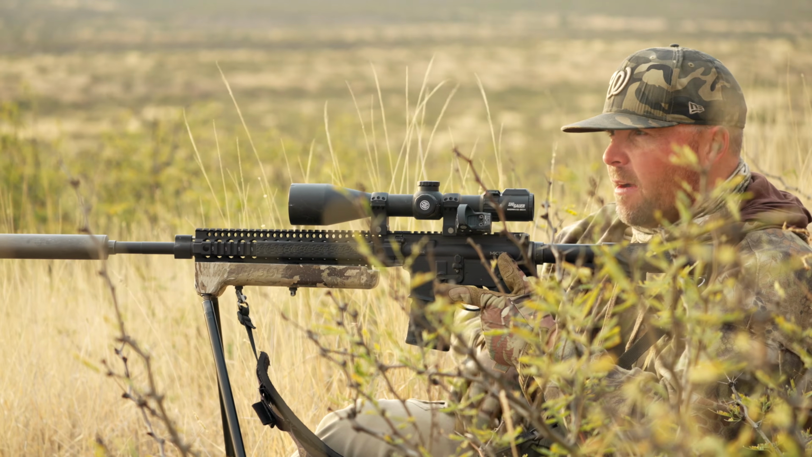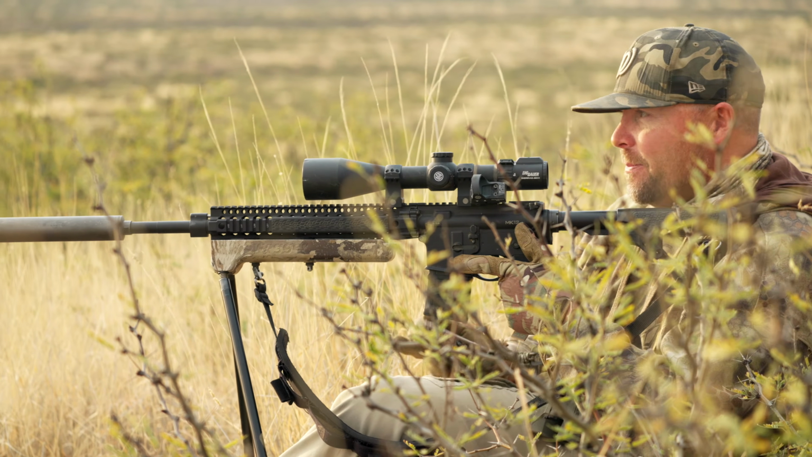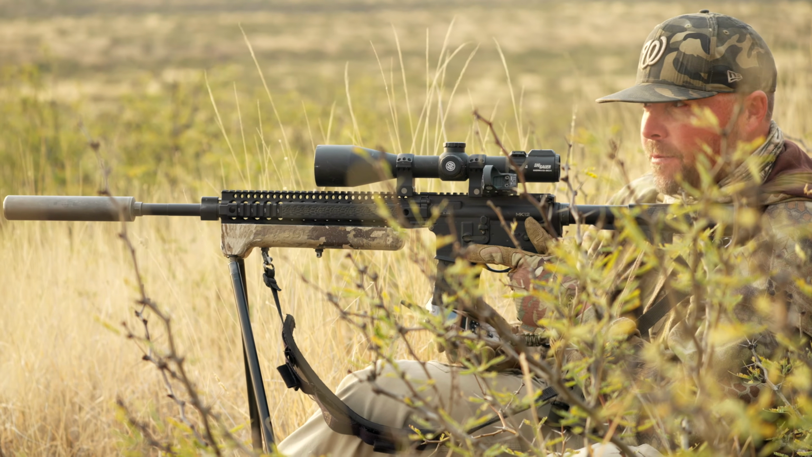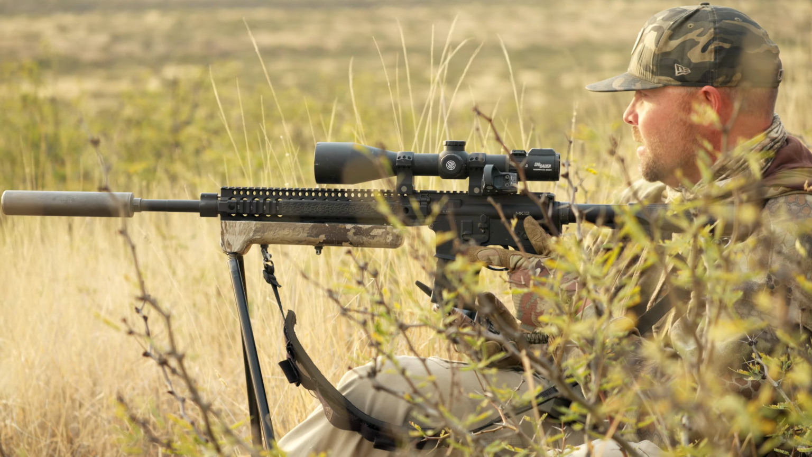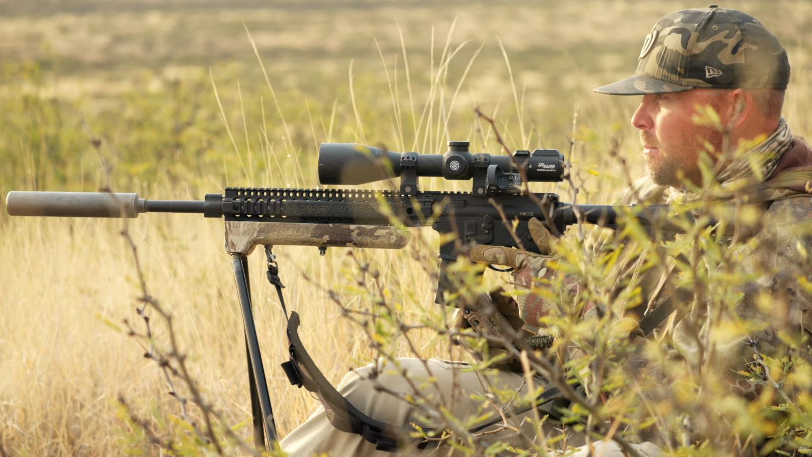Well, it's our 3rd morning here in Arizona. We're on our 2nd stand. We're scrambling, panicking a little bit. We've been here for 2 full days and killed 3 coyotes and a bobcat. Had a few other close chances, but just couldn't seal the deal.